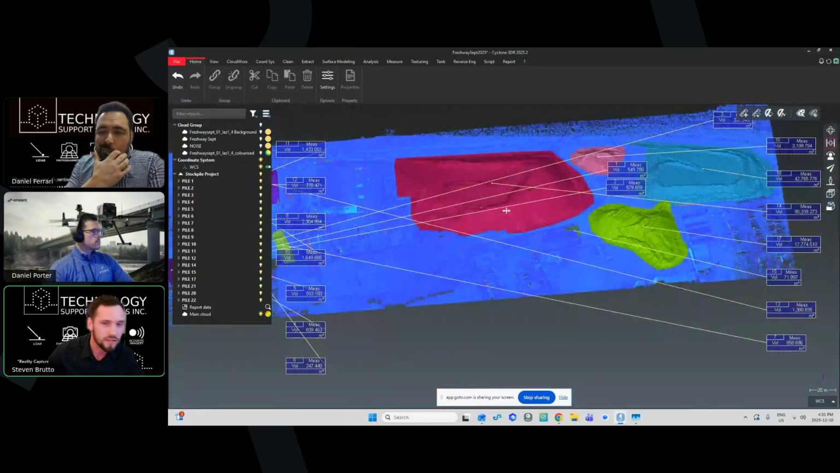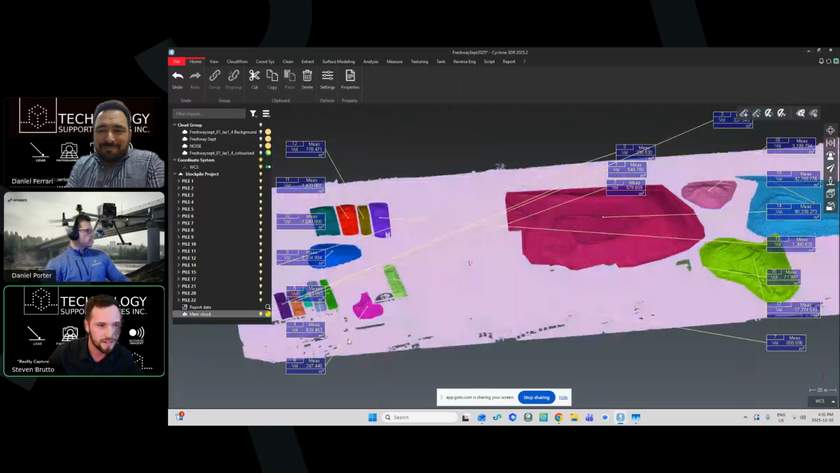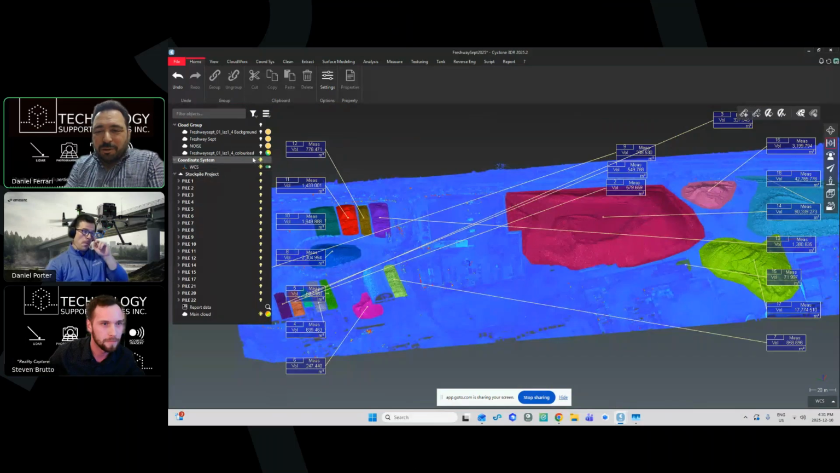I might have Daniel speak to it a little bit here, just because it's hard to turn everything on and off as I also speak to it. Sure, I'll jump in while you're panning around there.